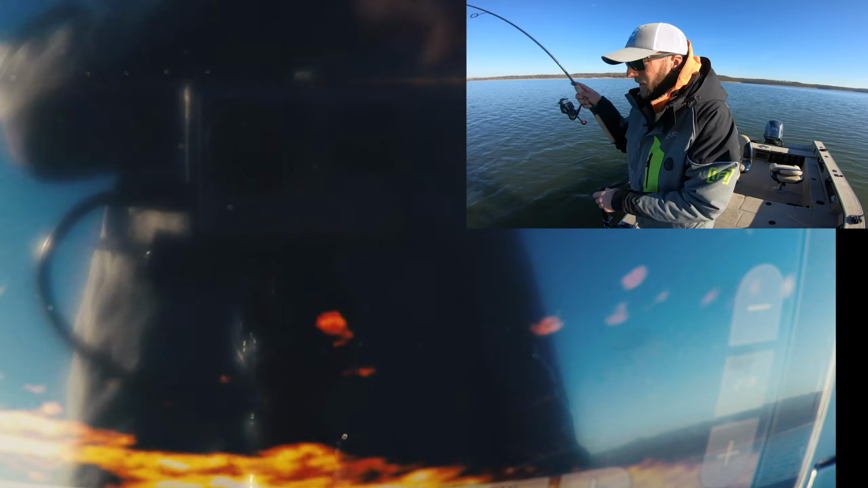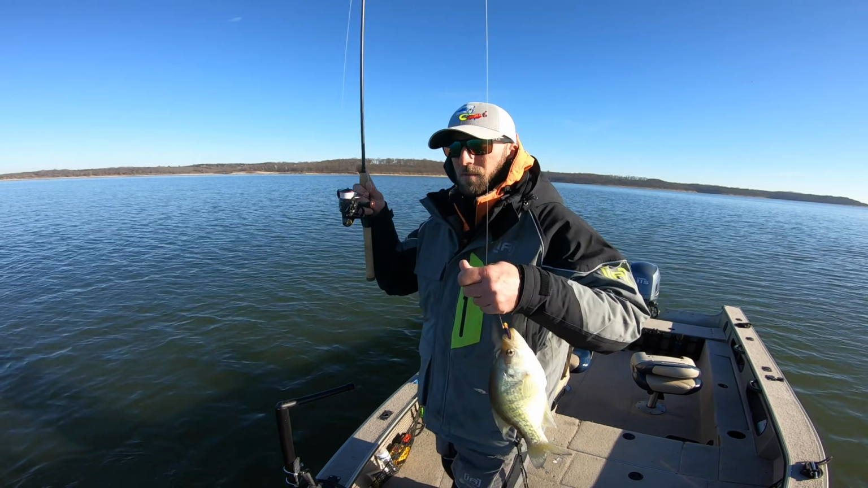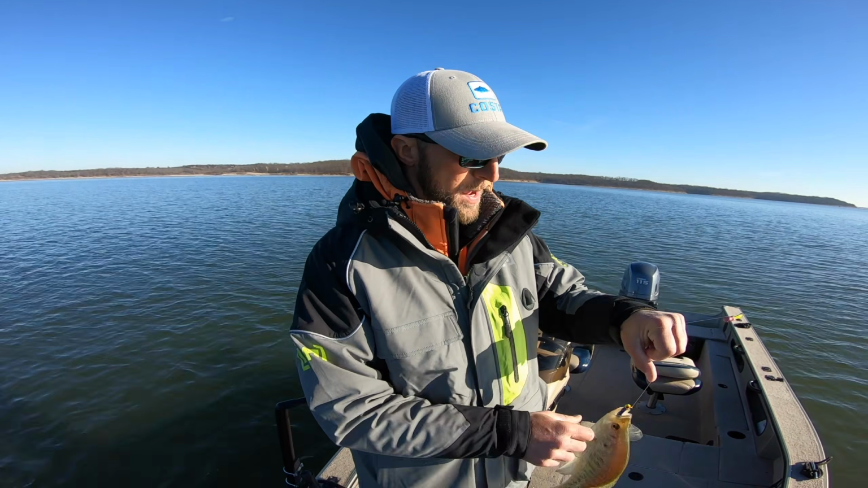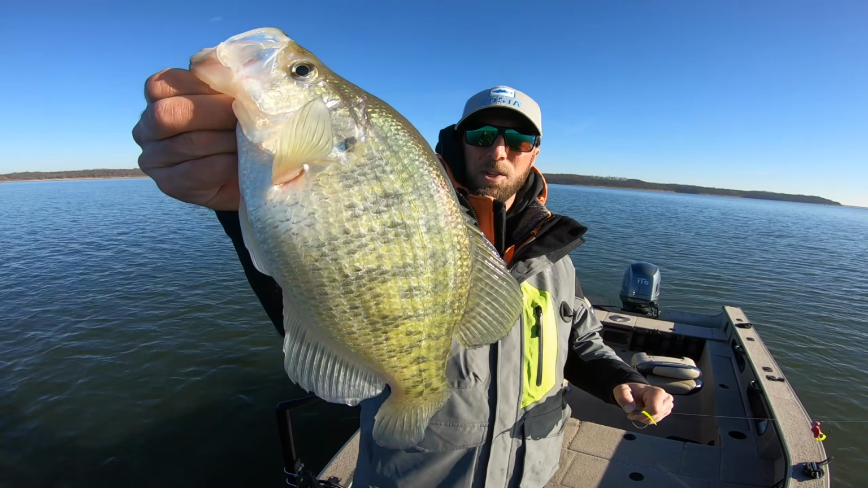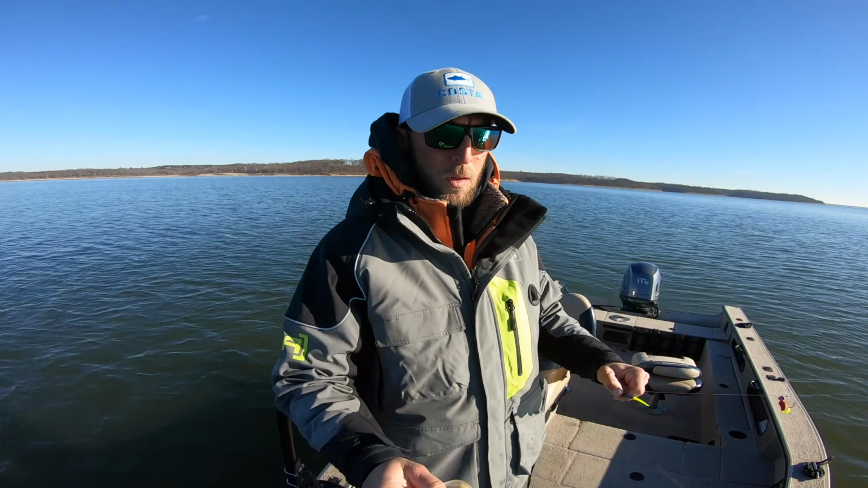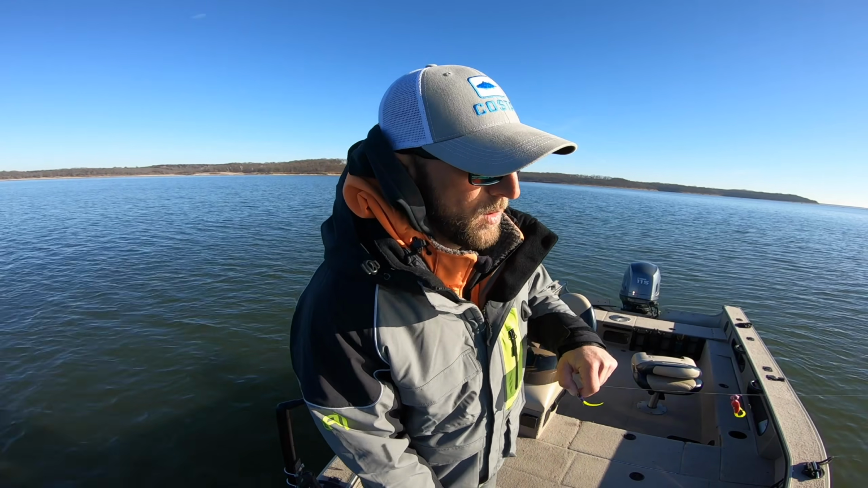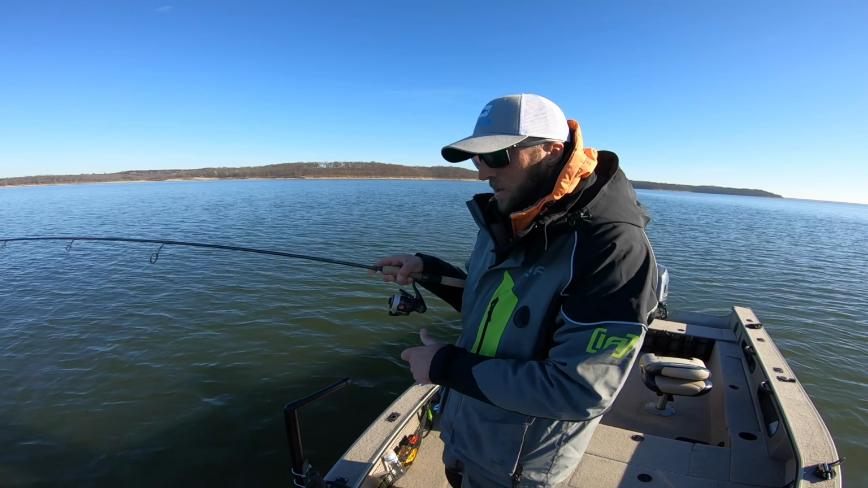Here we go. Got him. Nice fish. Really nice fish. That one was all by himself away from the other ones, and we got him to come up, munch it. Dandy. So fat, so pretty, so tall. Swim to fight another day. Got him. Another nice one.